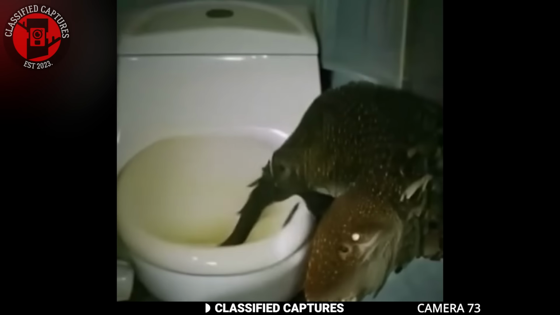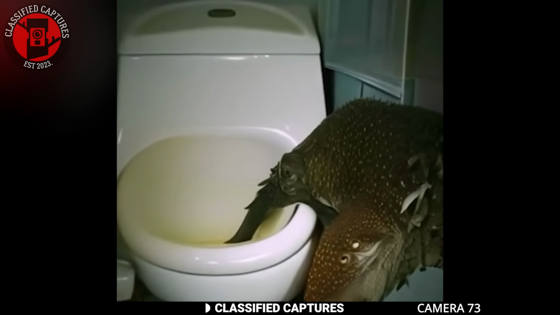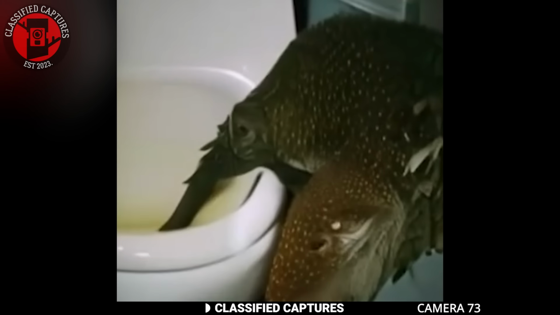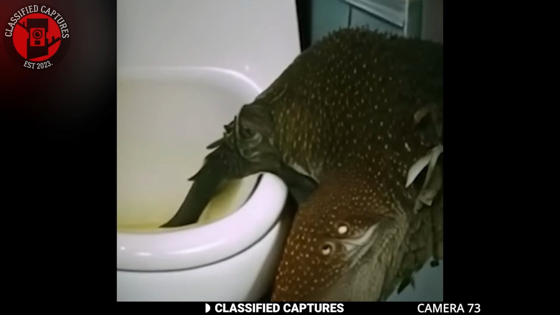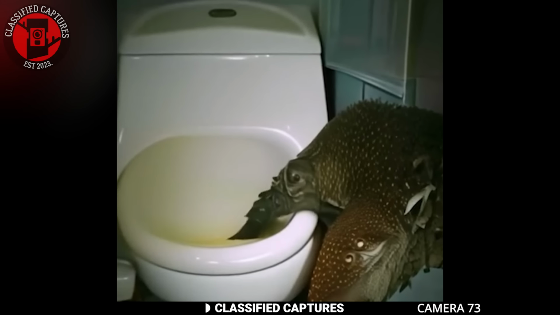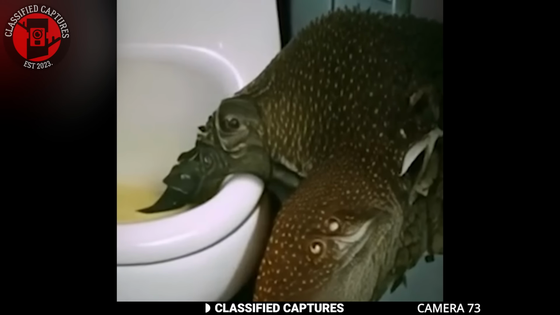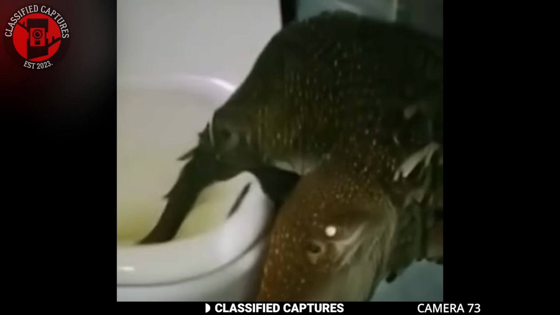A homeowner set up a camera in their washroom one night, and when they retrieved the footage, they found something incredible. An alligator, or at least a reptilian creature close to it, standing on the closed toilet seat. Now, I don't know where this person lives or the situation of their house, but how in the world does a creature like that get into their house and into the washroom? It's pretty wild when you think about it.